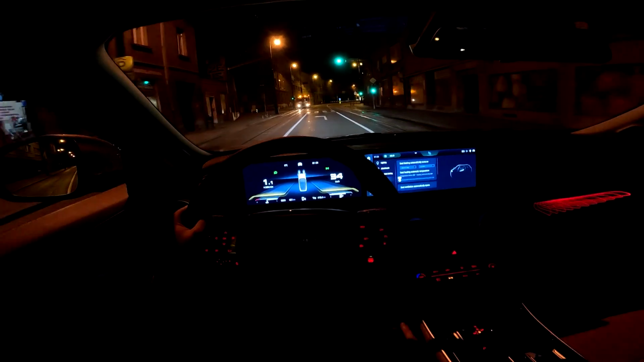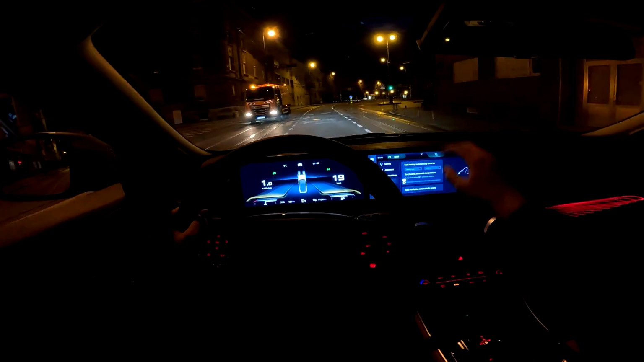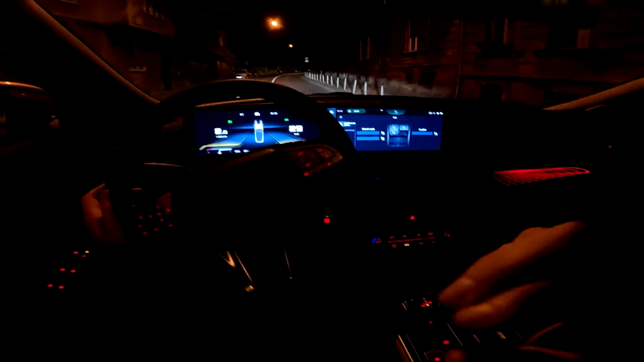The car has also got heating of the seats, so you can adjust it here, and also cooling of the driver's seat, as well as the massage, which is actually very pronounced and good. I am a big fan of the massage in the car.